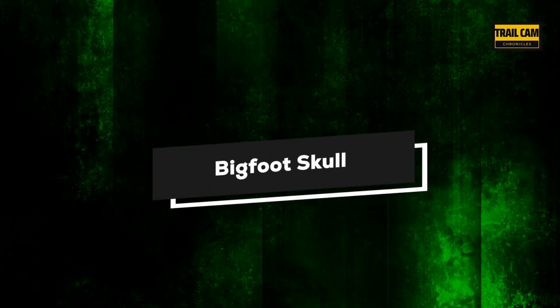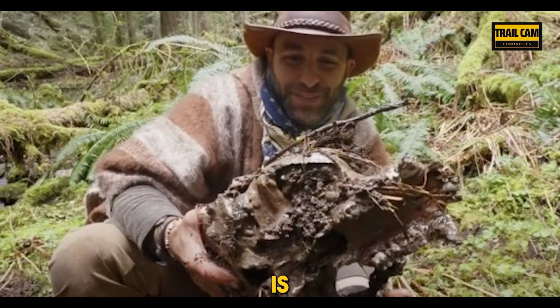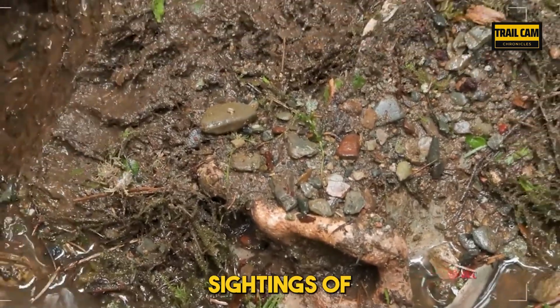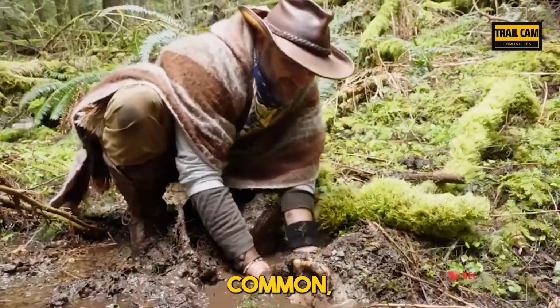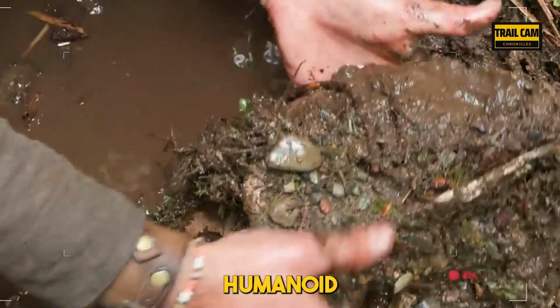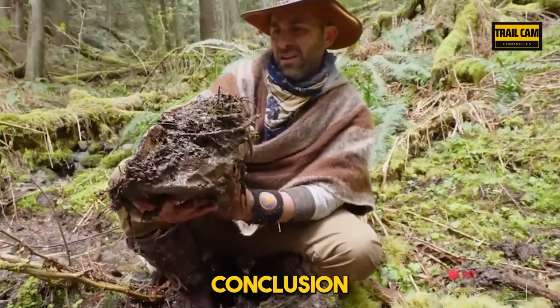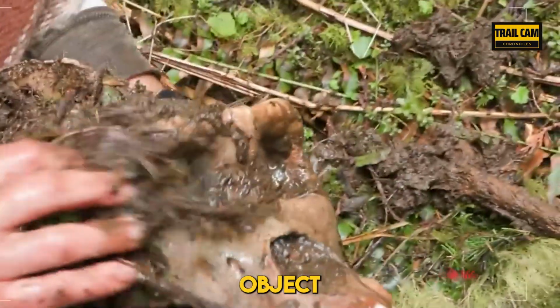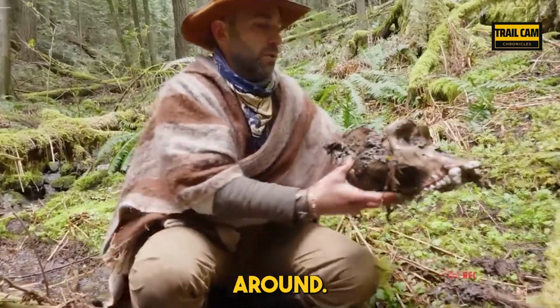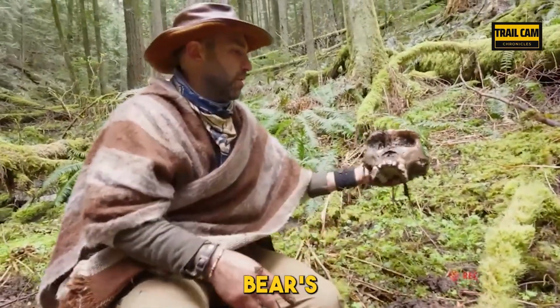Bigfoot skull. The YouTube channel Brave Wilderness is the source of this video, when they decided to go wandering in a region where sightings of Bigfoot are most common. However, they most definitely did not anticipate discovering a hideous humanoid skull. Near the conclusion of their journey, they noticed an odd object that was barely protruding from the earth. Before they cleaned it and turned it around, they believed they had discovered a bear's skull.